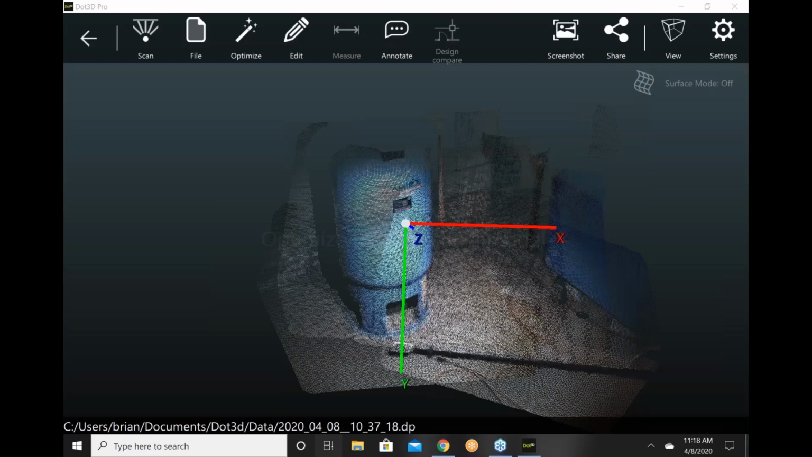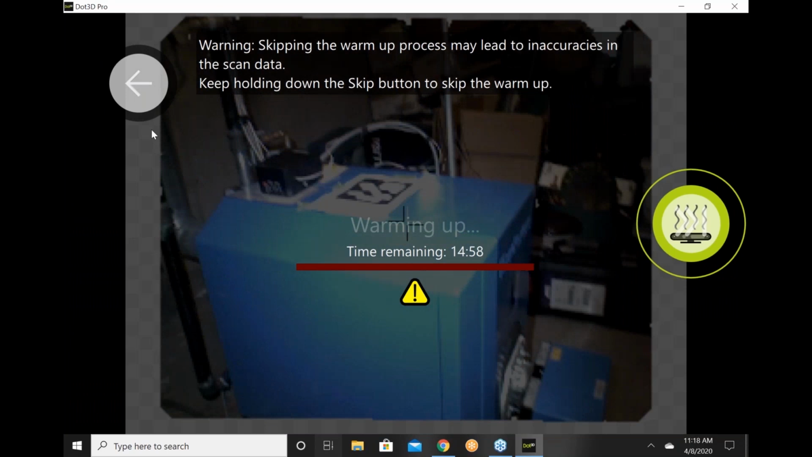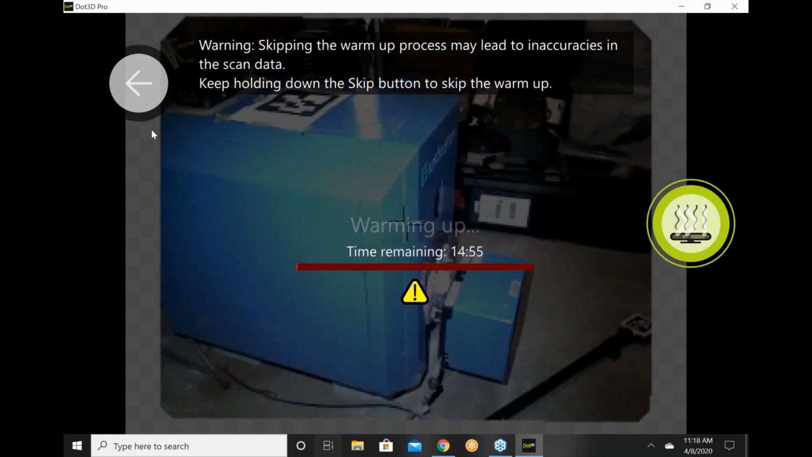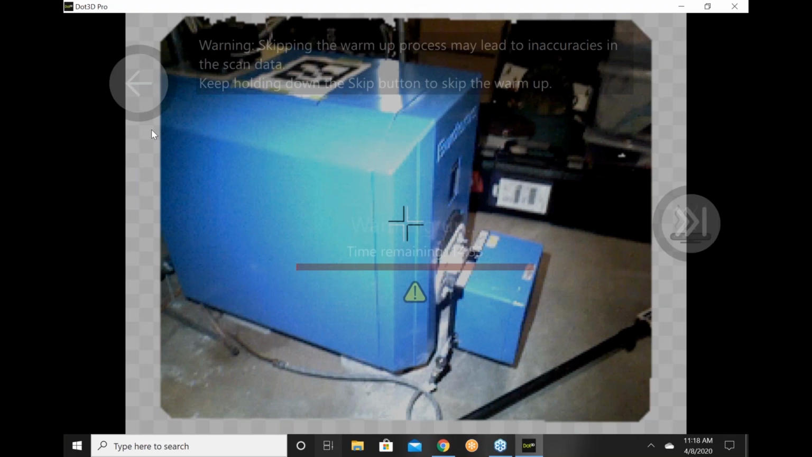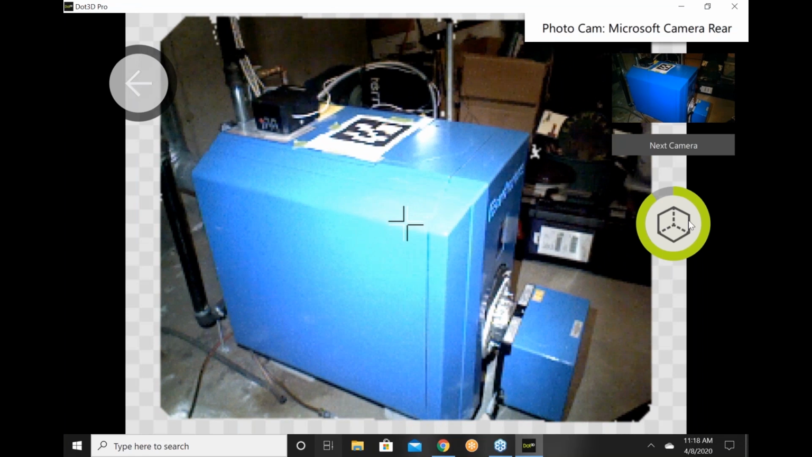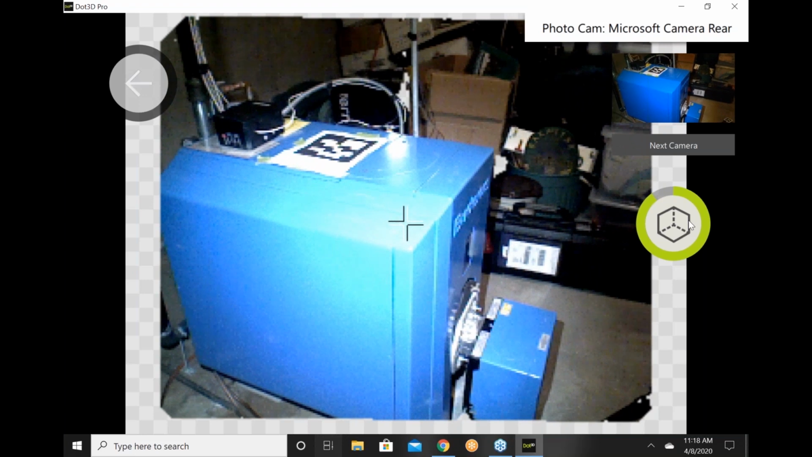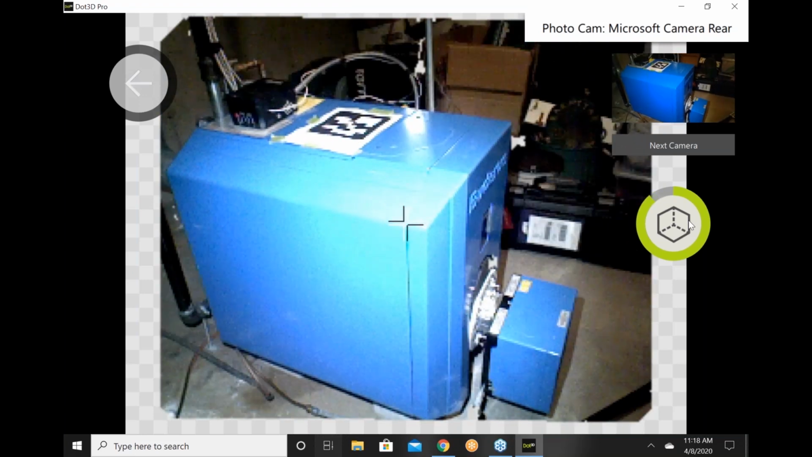Chris, if you could switch me over to the scanner now, please. So what I have in my hands is a DPI 10 with a Fox Fury light kit attached to it. And we're going to capture a new scan. So you can see the light. And I bypassed the warm up here. We can talk about that a little later. In the upper right-hand corner, you'll see a camera image. This is from the high-resolution camera on the tablet.